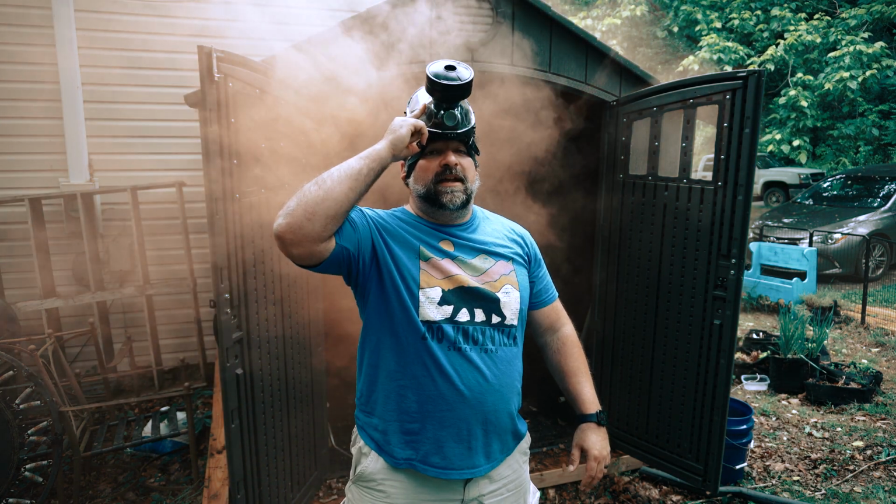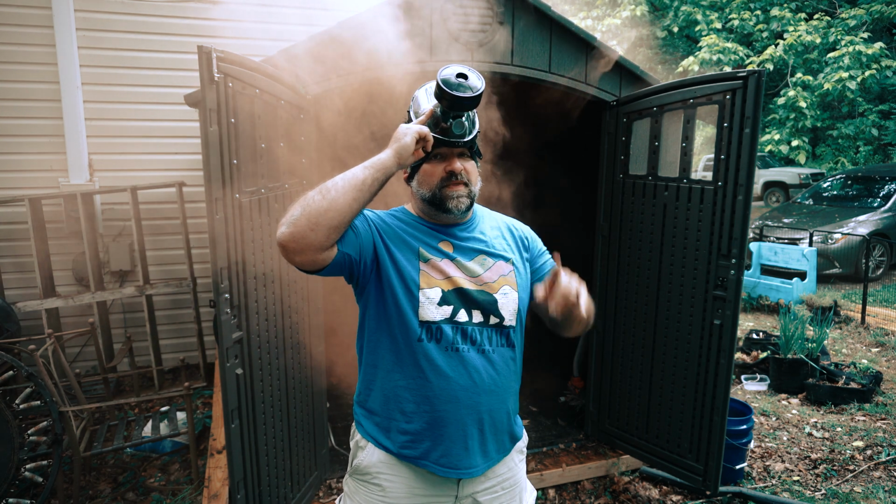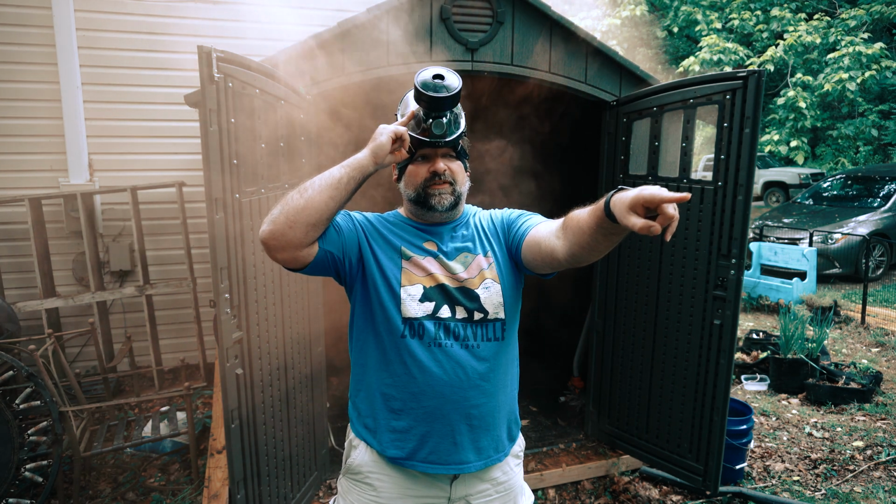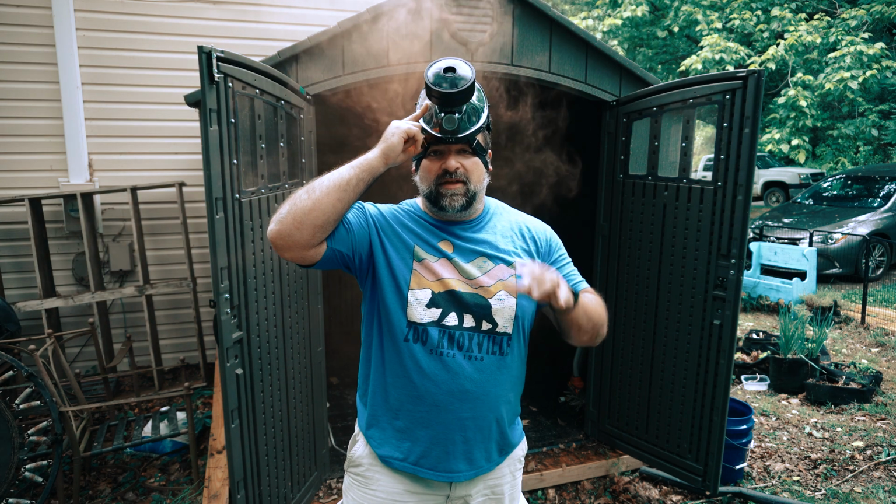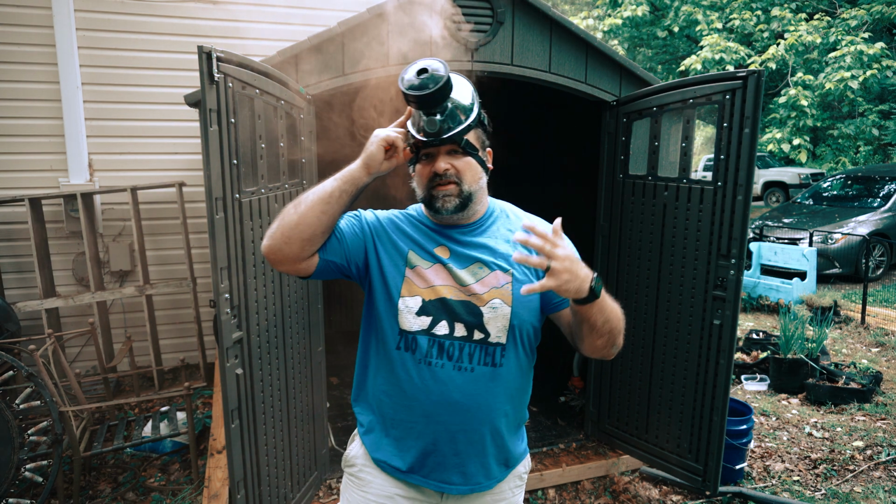All right, let's go ahead and do the other white smoke with that thermal camera at a far distance so you can really see. Now with my thermal optic at about 100 feet or so, you can really see the comparison of being close versus far away.